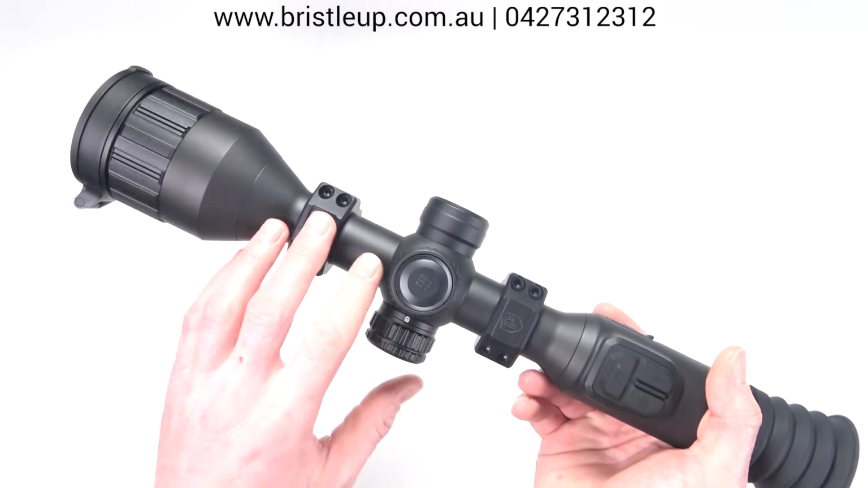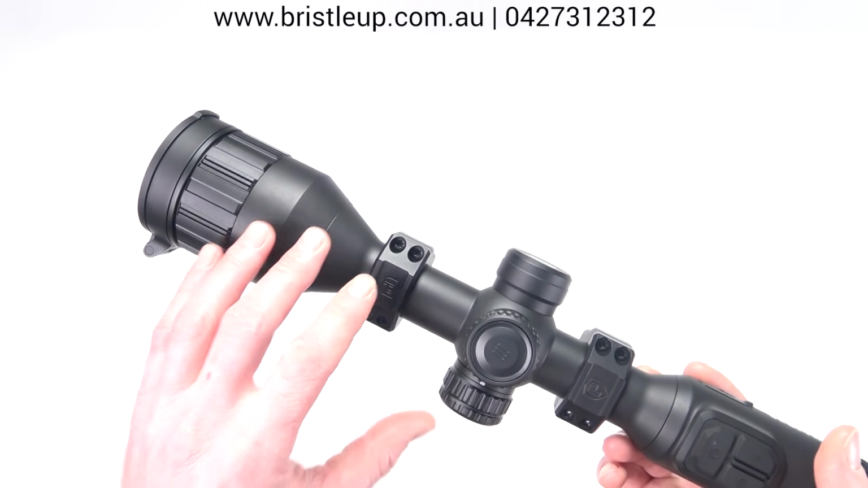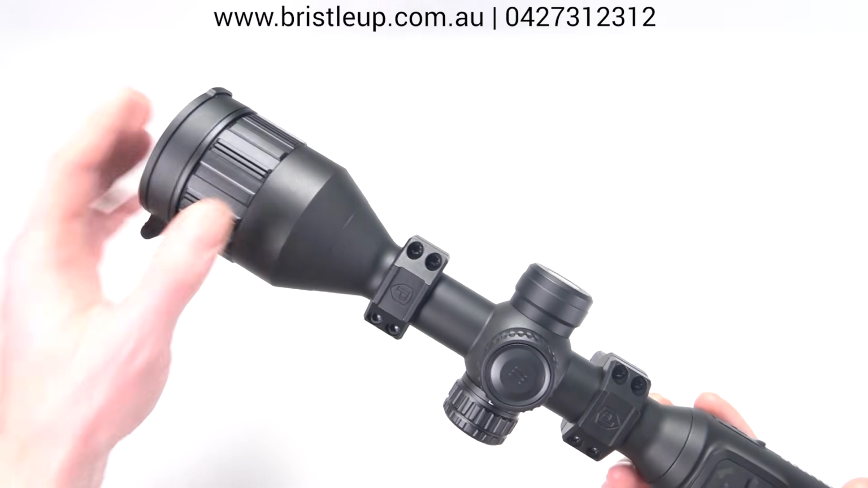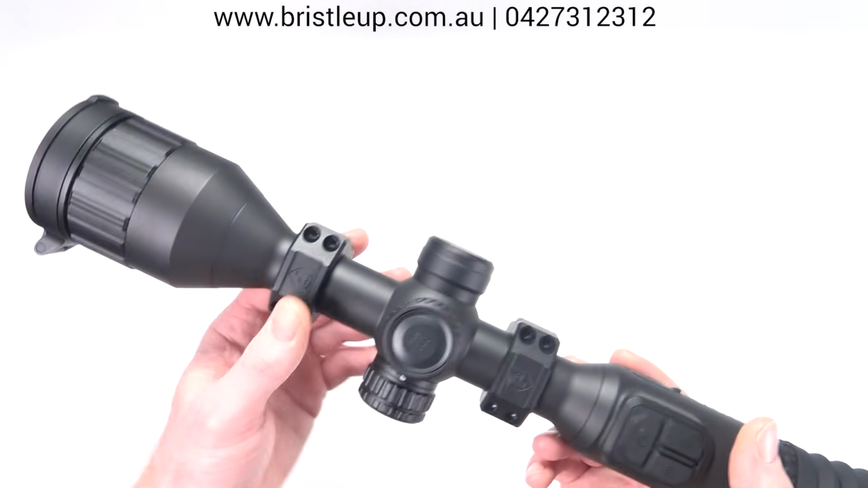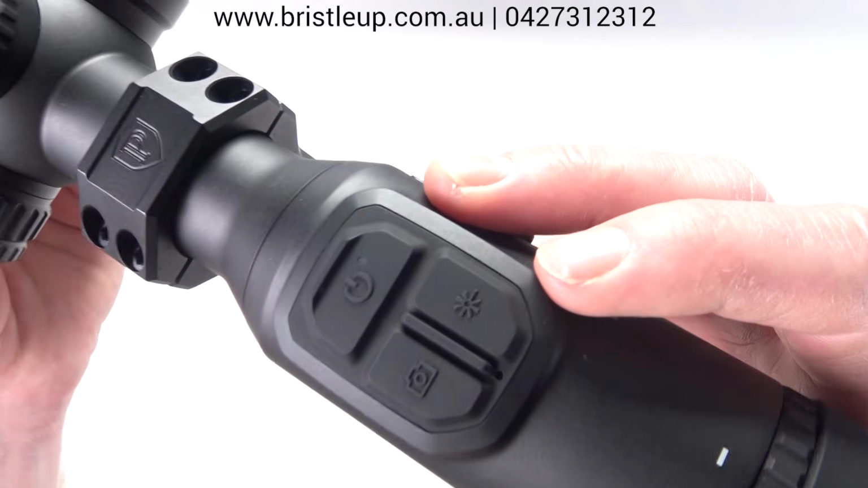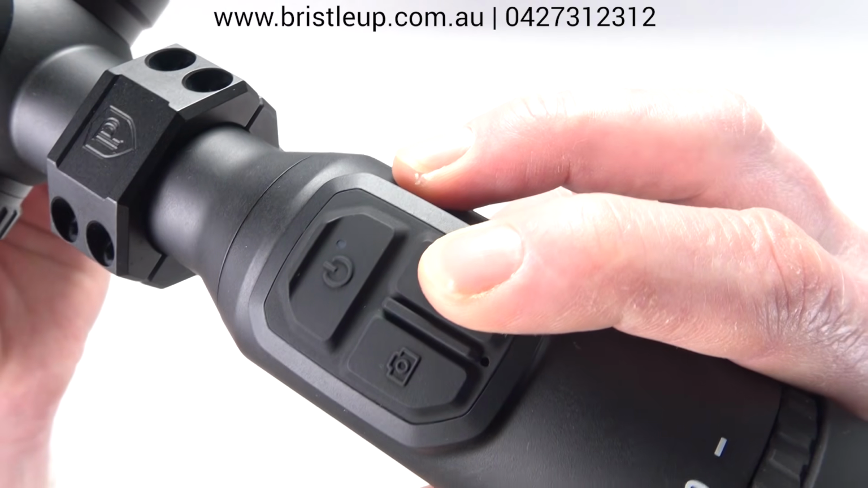Alright, Hikmicro have introduced seamless viewing with shutterless image processing, so no more calibrations occurring and freezing your image while you're preparing for a shot. Now you can still do a manual calibration by holding in your rangefinder button.